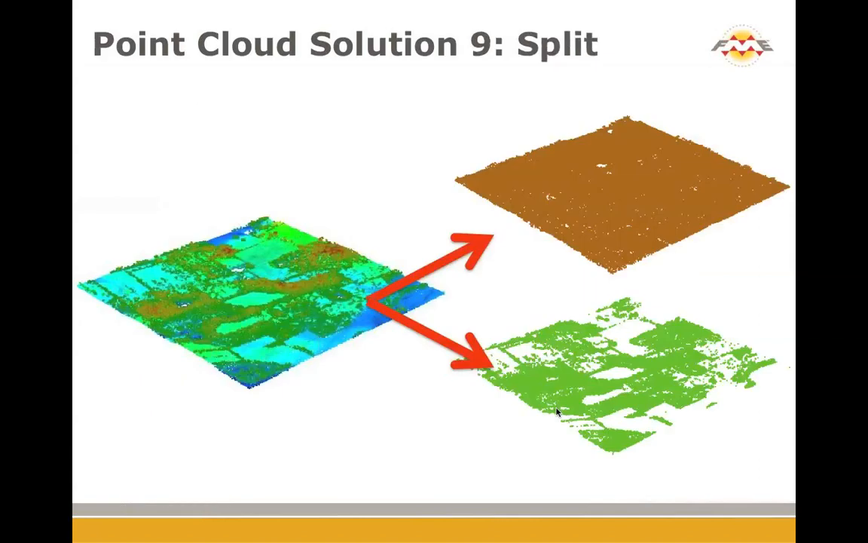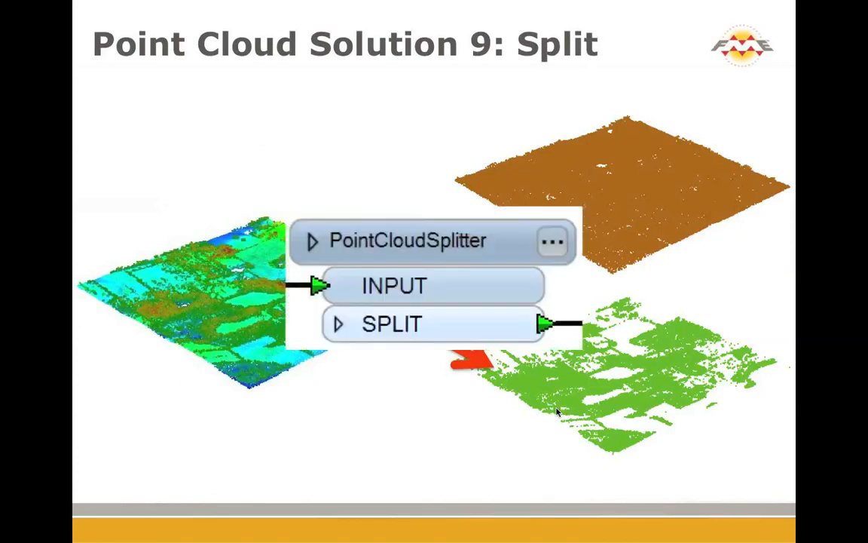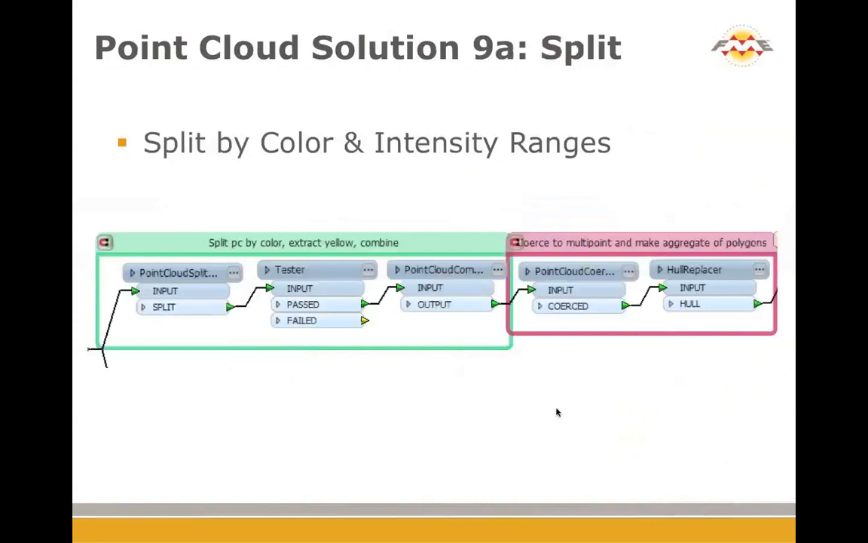Okay. Point cloud splitting. Can you give us some ideas of why you might do this, Dimitri? Well, we may want to split point clouds by, say, return to separate canopy from the ground, or we can split by class to separate water from vegetation, from ground, from buildings, if your data has classification. Yes. And recently we've added this capability. Yeah, this was a customer request.